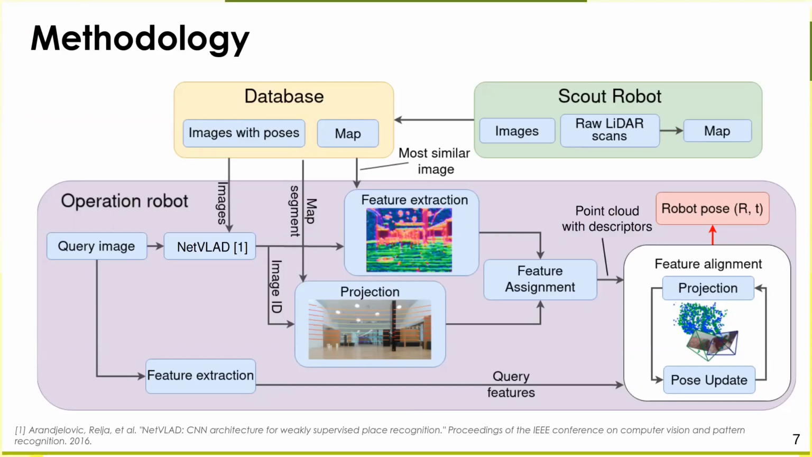Next, the operating robot, which wants to know its position, sends a query image. For a rough estimate of the pose, we need to find the most similar image from the database relative to the query. For this, the NetVLAD neural network is used. With the help of this neural network, we can get global descriptors describing the image. By matching these descriptors, we can find the closest image from the database. This process is very efficient since it is possible to get descriptors from database images in advance.